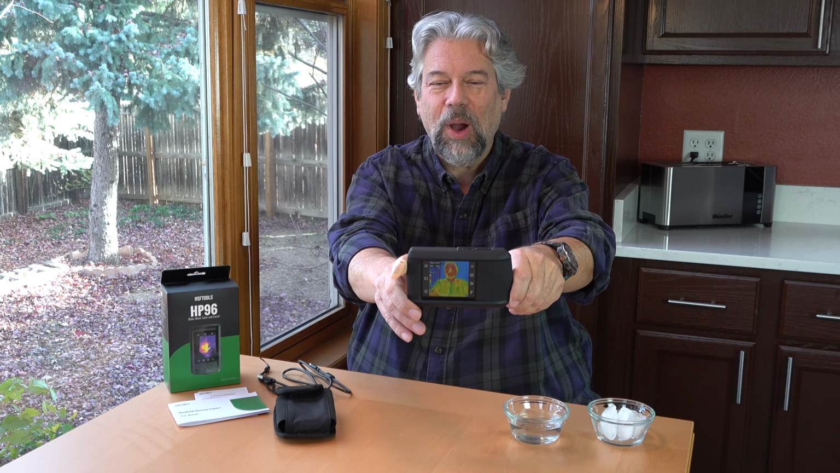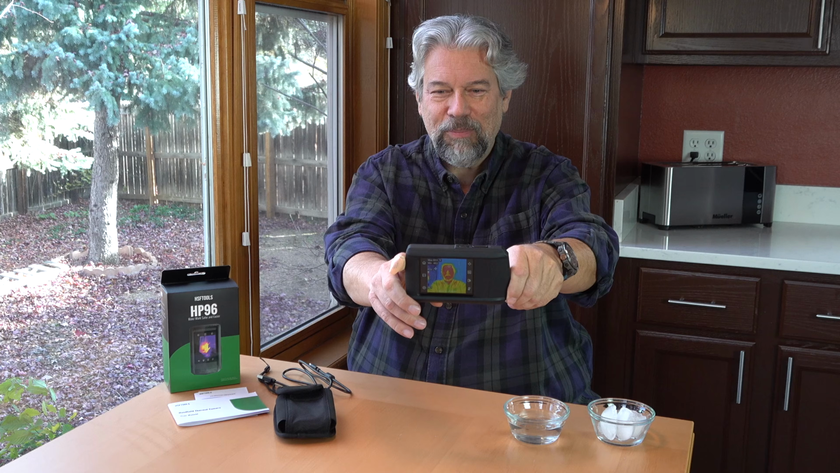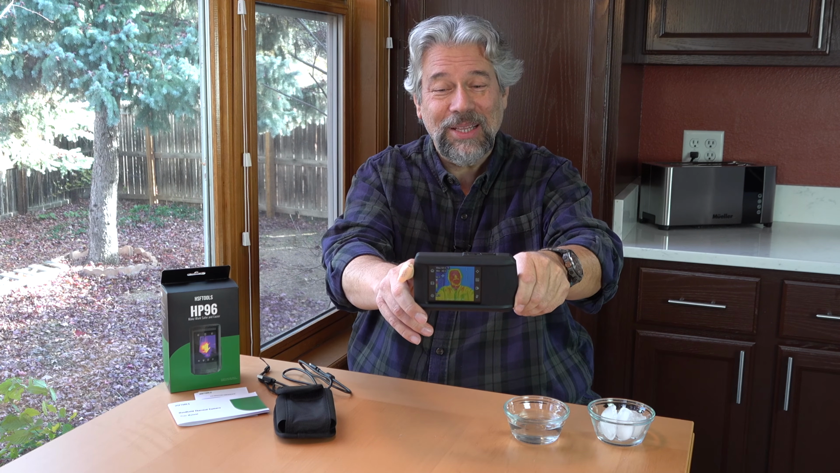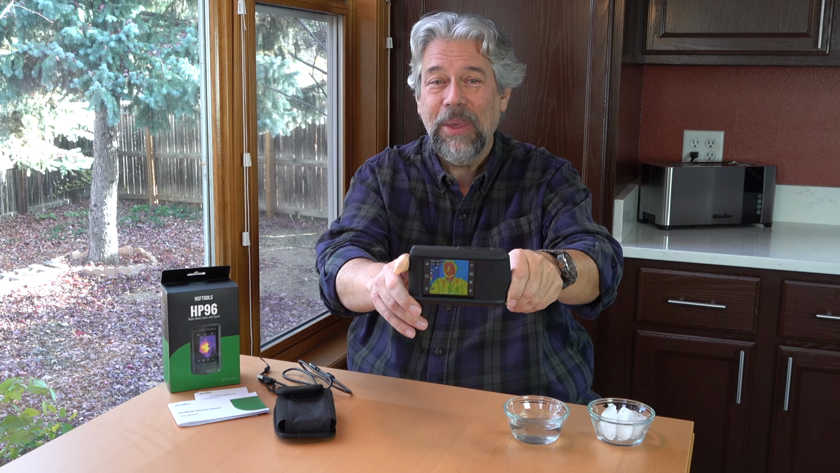So it's a pretty wide field, and hopefully you can see me on there, and I'm probably looking fairly red because I'm going to be the warmest thing that this camera is looking at right now. So it actually can detect from -4 degrees to 662 degrees Fahrenheit, depending on how you set it up, with plus or minus 2% accuracy. So it's not exactly perfect, but it works really well to identify hotspots.